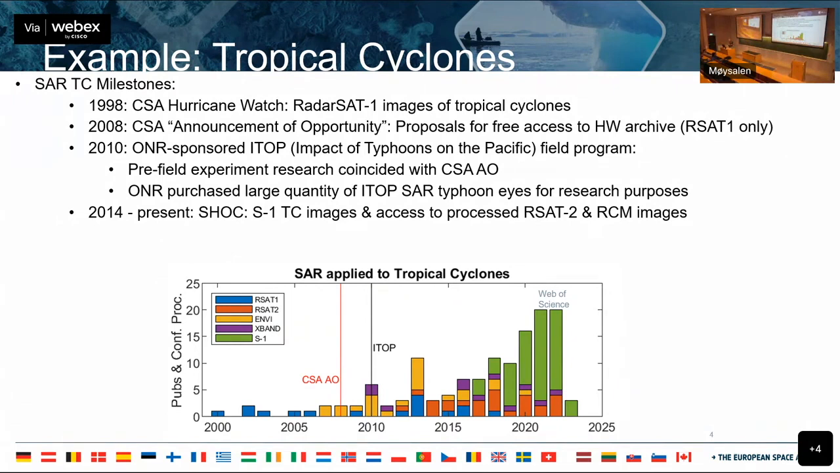CSA put out an announcement of opportunity towards the end of RadarSat's life, saying that we will give you free access to our archive of 160 tropical cyclone eyes. And that coincided with a major field program, experiment program by the Office of Naval Research on the impact of typhoons on the Pacific. And one of the important goals of ITOP was to get quantitative about how to use SAR imagery on tropical cyclone research.